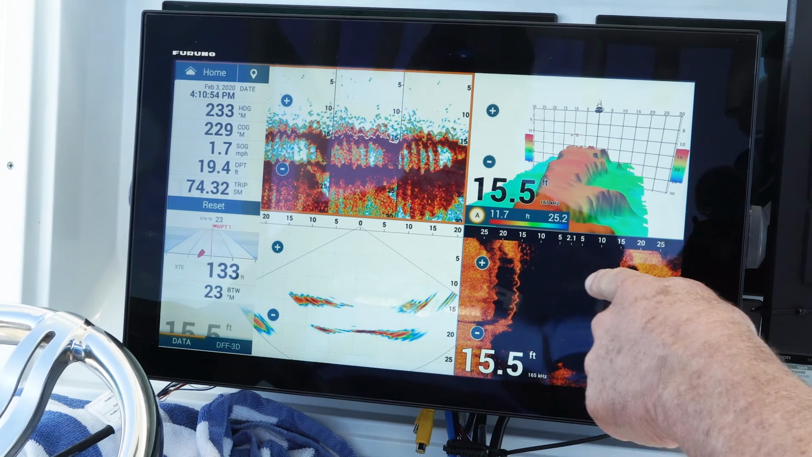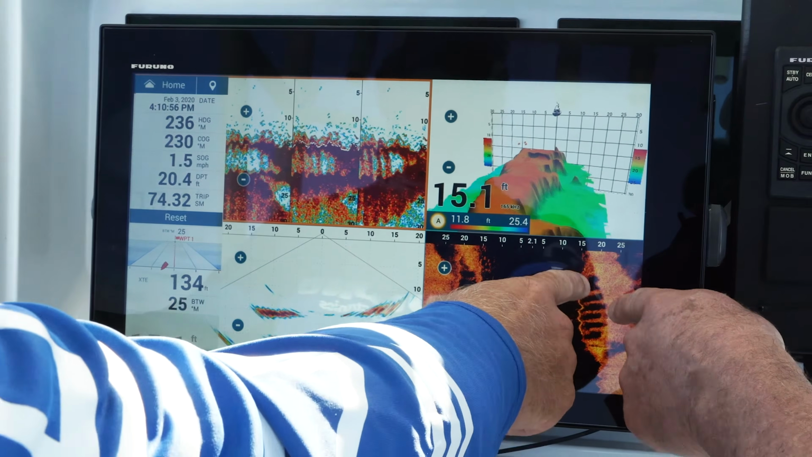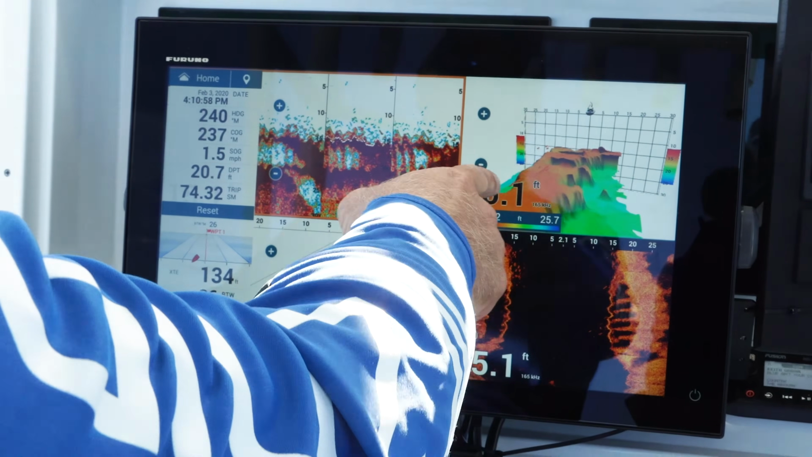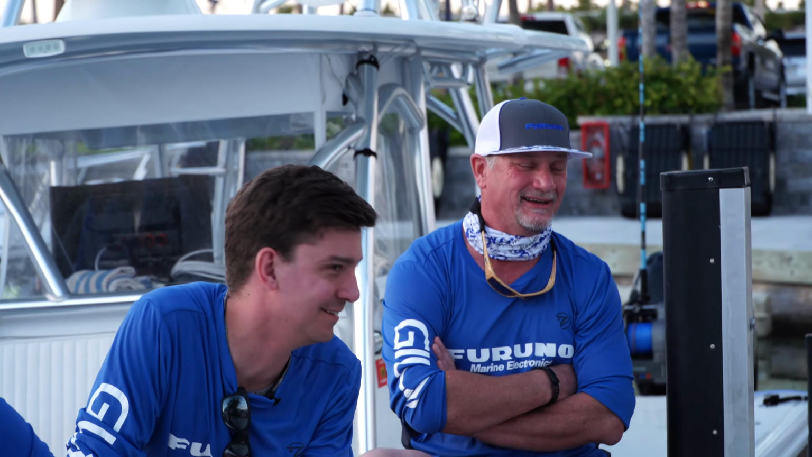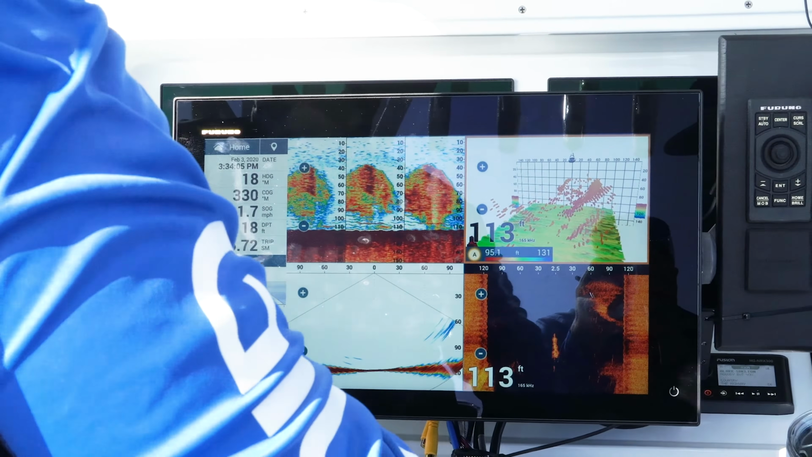We got into where it was a little bit shallower, and we were able to see the minnows and the bait and the structure. And Eric admitted, and I want this on camera, Eric admitted that he was wrong. Yeah, I was wrong. In 35, 40, 20 feet of water, it worked really well. It did. So the side scan mode did look really good.